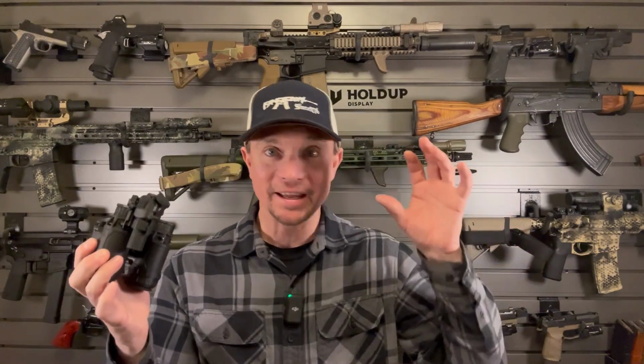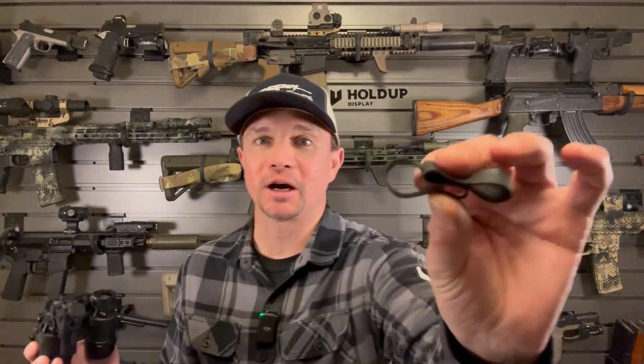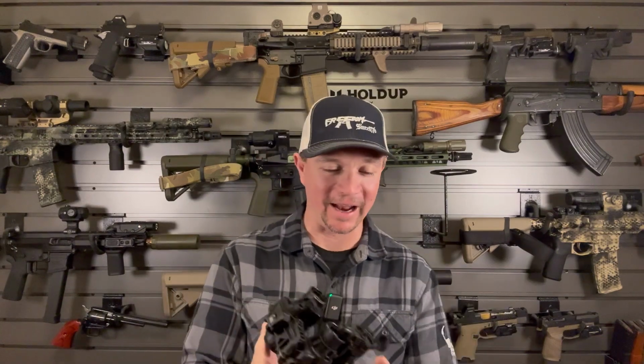In fact, I even tried it with that on these before I realized that I had the plate for this system in the box that came with my night vision. I just had to wrap a couple of Ranger bands around it to make it fit. And then, of course, the guys from RIX told me that I had a plate to make it work. So appreciate that. But this really is cool.